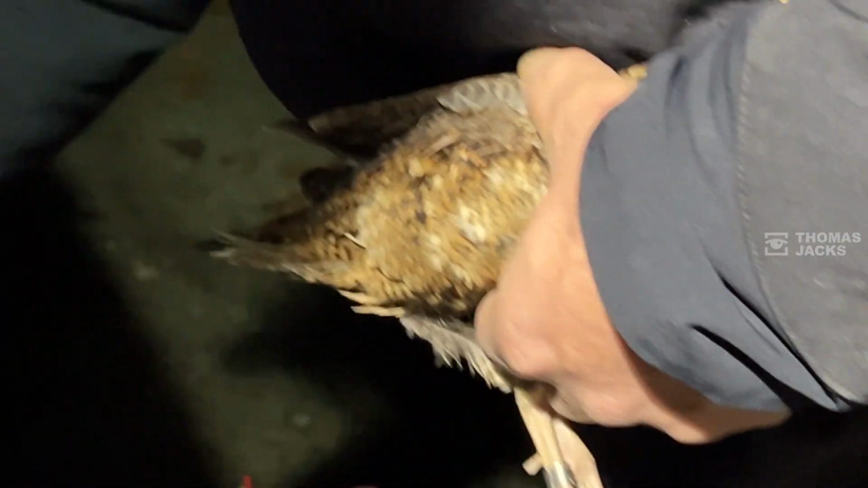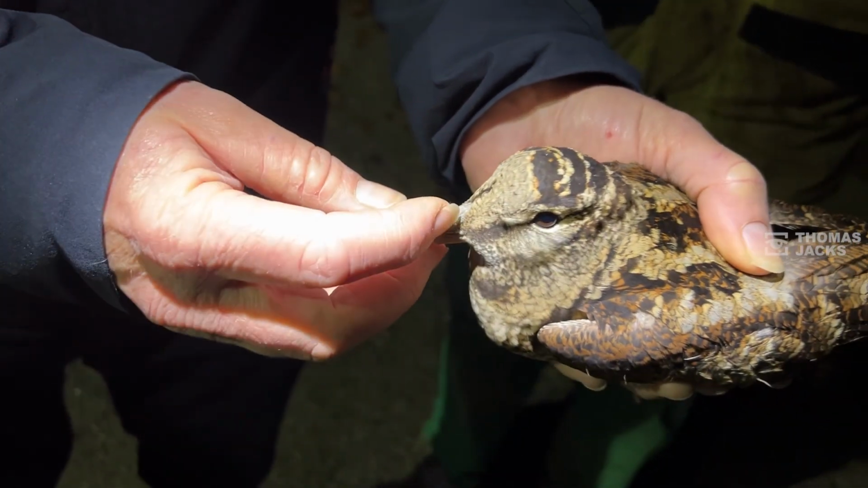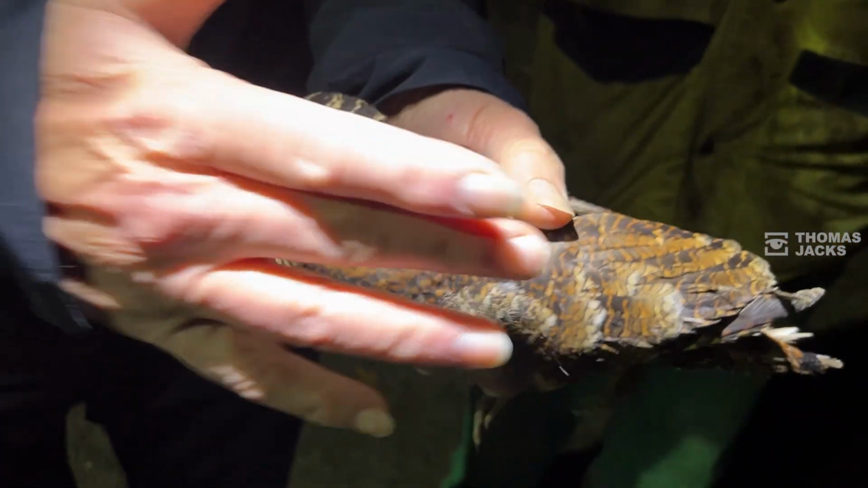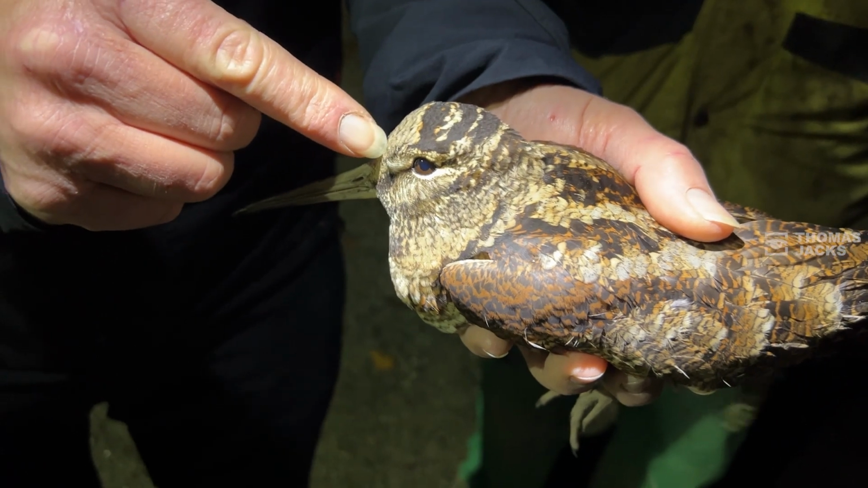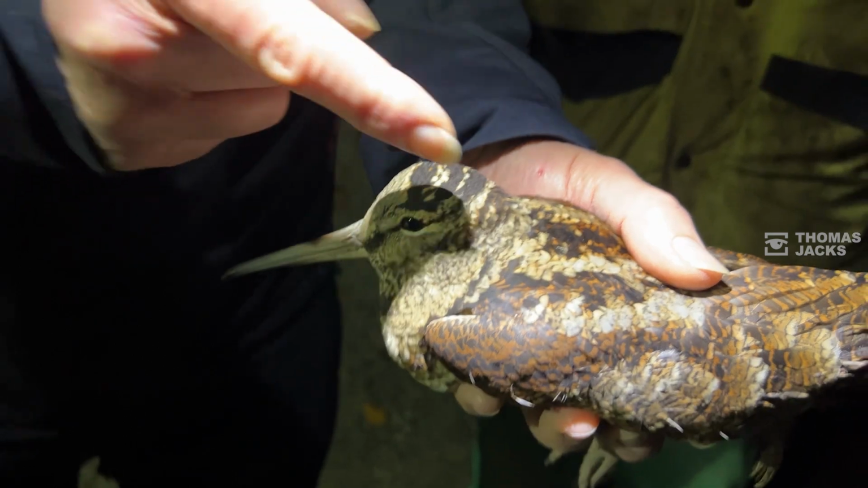Why has it evolved with a beak that looks like that? So this is taking worms from that far down. You can see the mud all on the bill there. And these things have got something like, I'm going to get a number wrong, 270-degree vision. So they can basically see from there right down to there and there. The other thing they can't see is right there and right there.